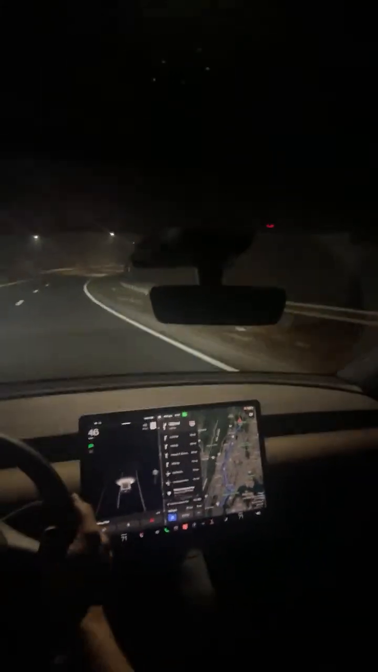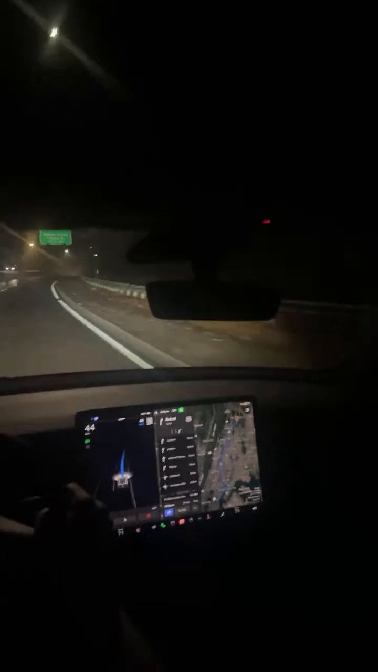All right, that's not really working out so well right now. We did everything we were supposed to do. Hmm. Let's try it again. Didn't want to decrease in speed on the turn there. So I pressed the brake and I disengaged the full self-driving.